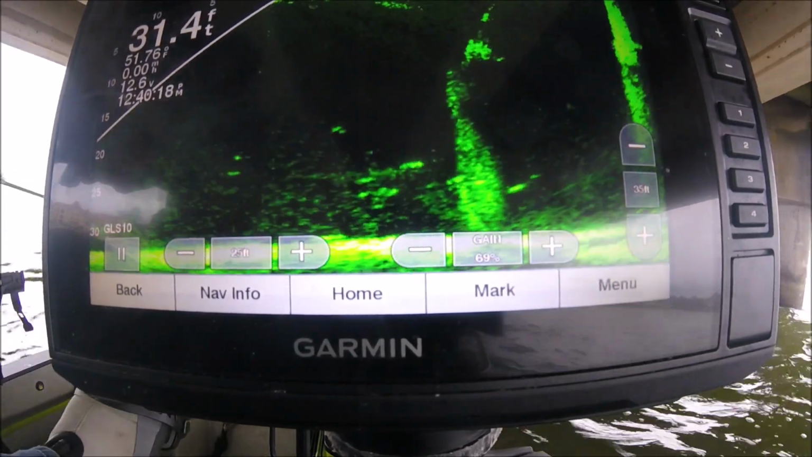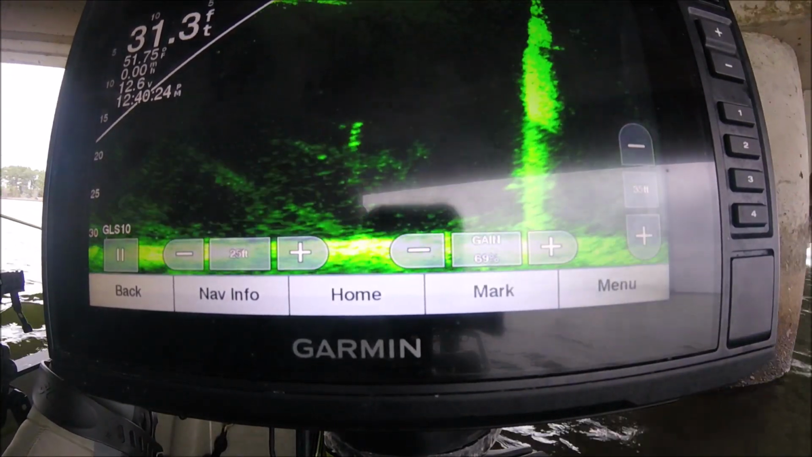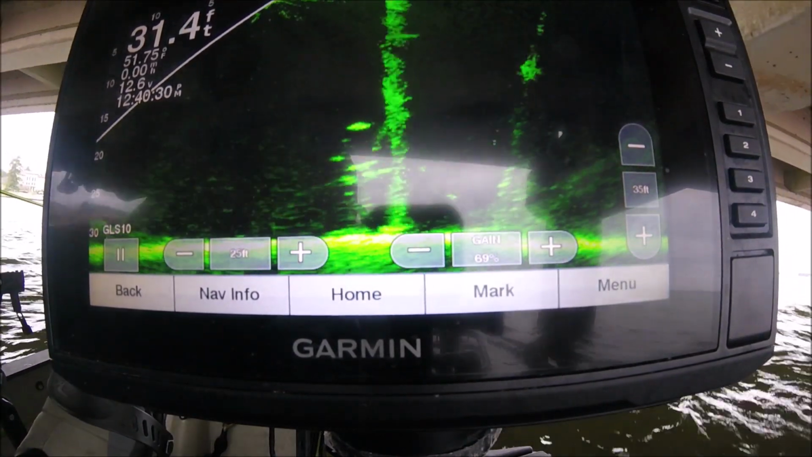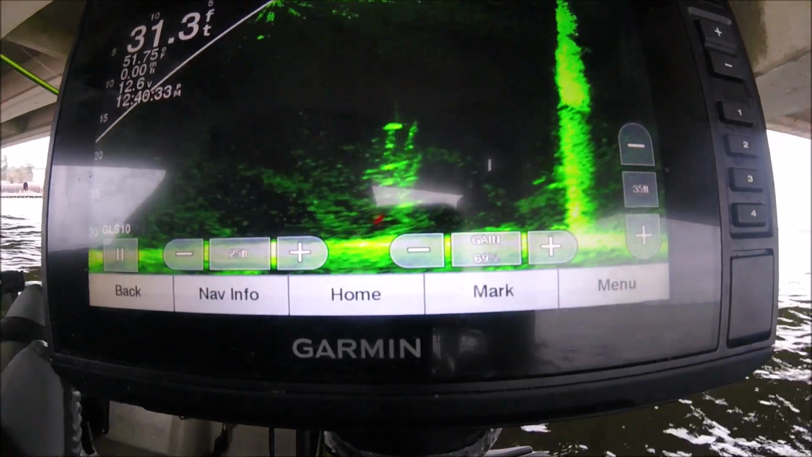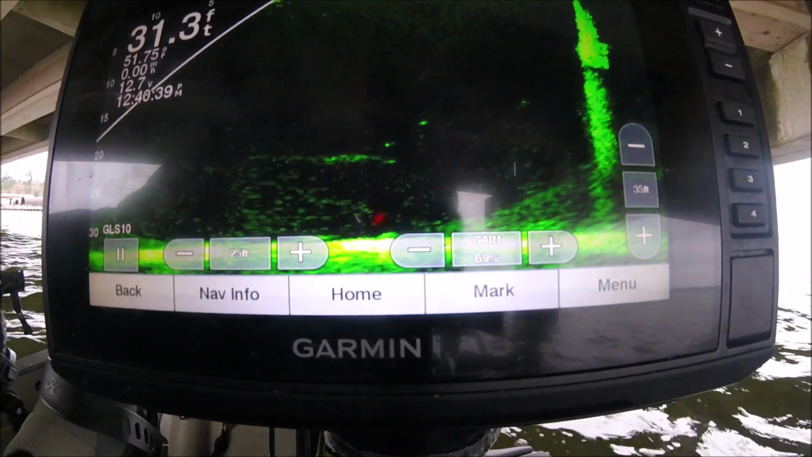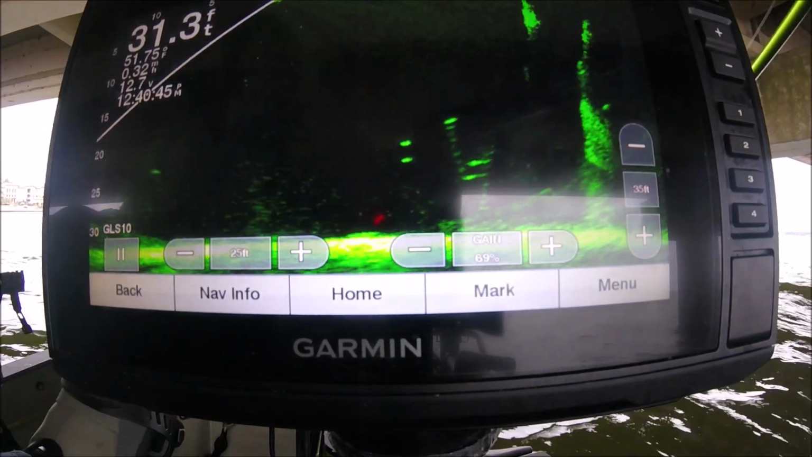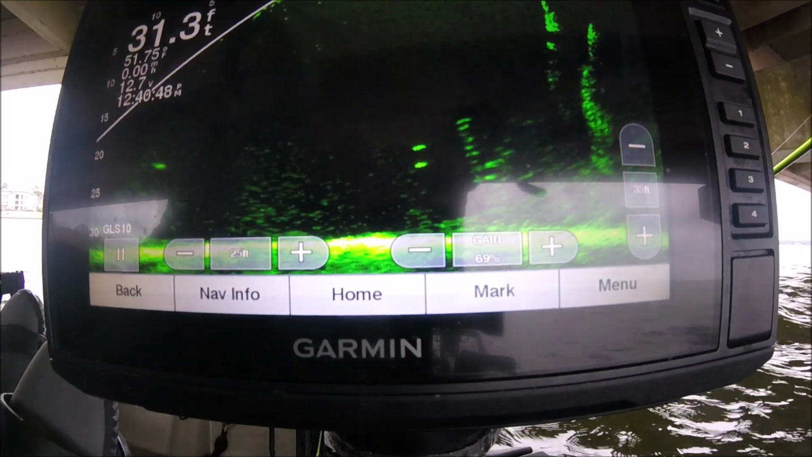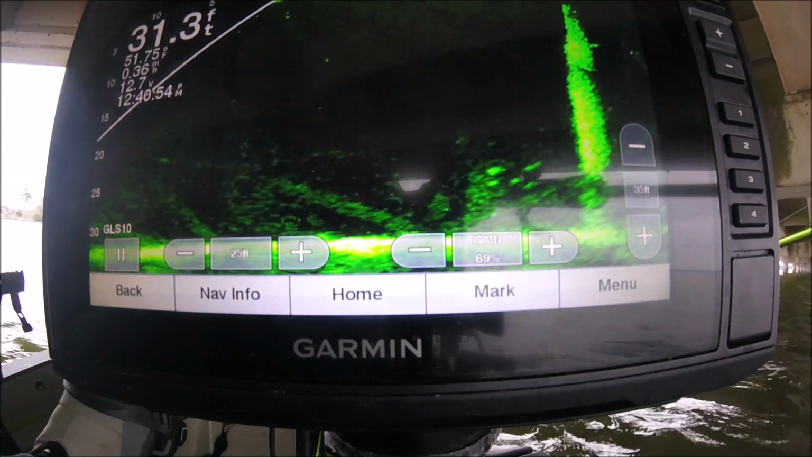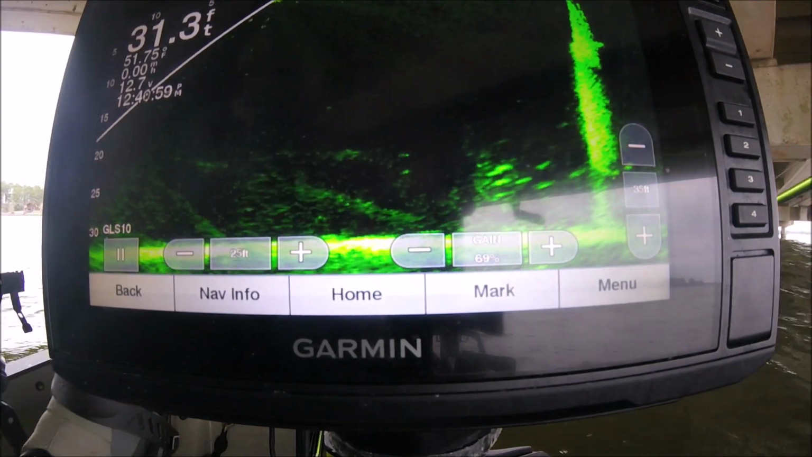My jig. It's hard to be in position, man. I can't focus, get the screen focused. This is rough. Have my jigs right there, jiggling. Now I'm gonna try to bring them in there where those fish are in that tree. If I can. See if I can get them to react.